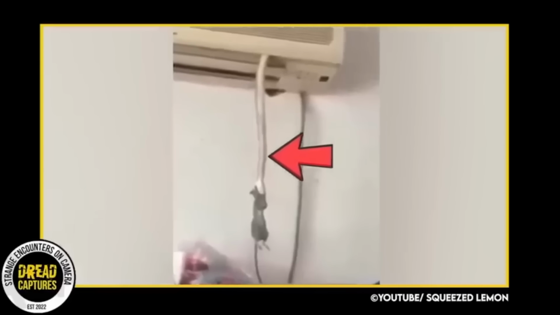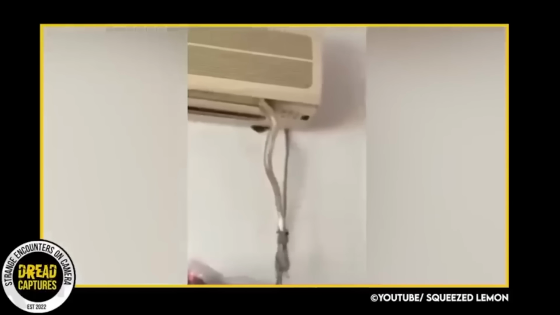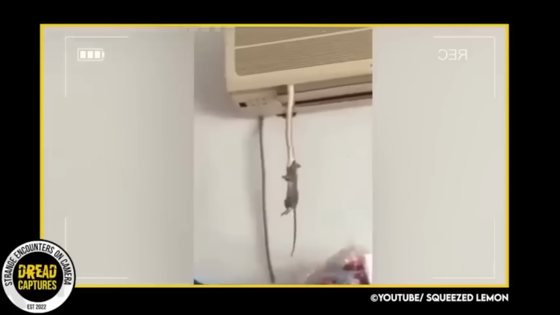That is creepy. Look, I'm from a small town in the country and I grew up being told to never kill snakes around your house because they were free vermin control, but this snake slithering out of this AC unit has unlocked a brand new level of fear for me.